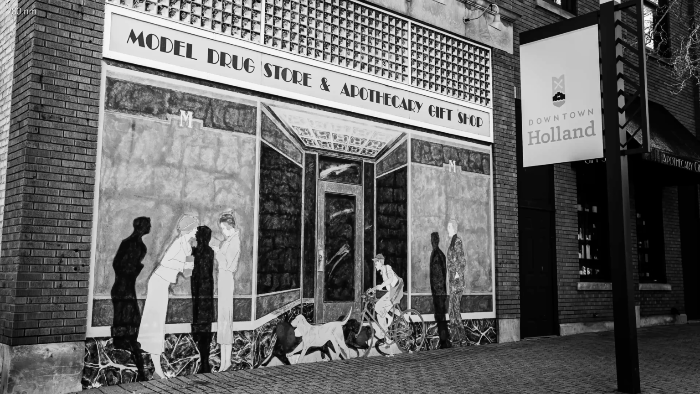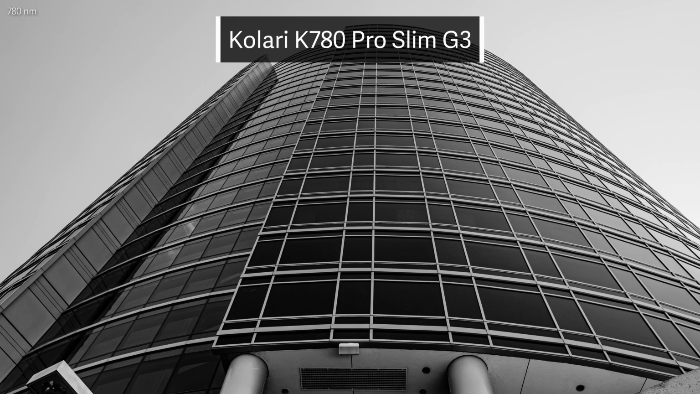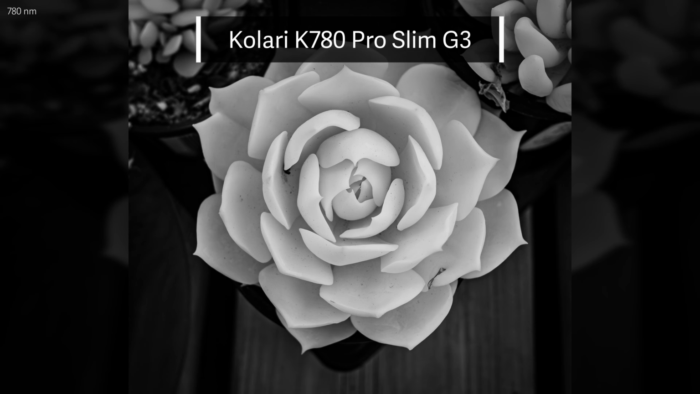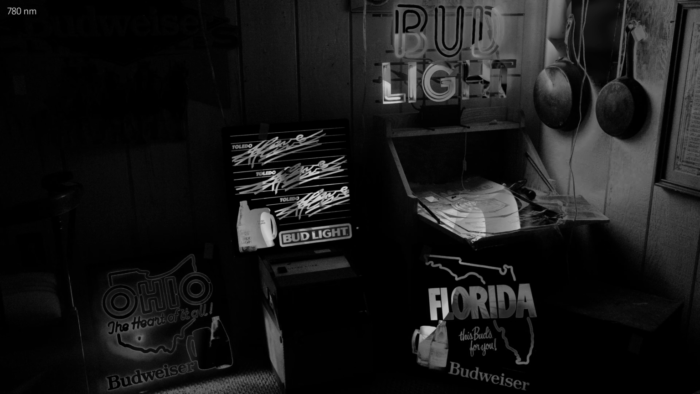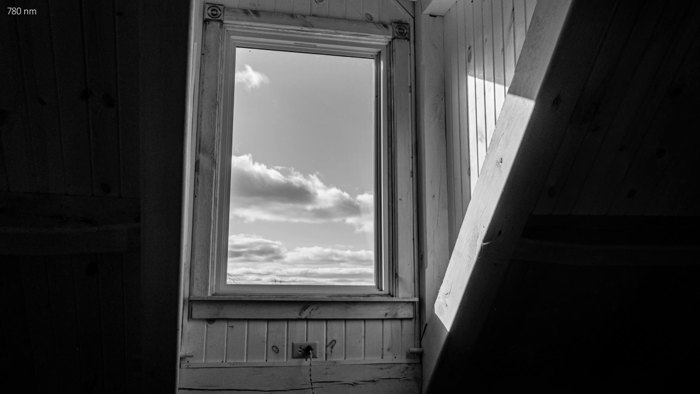I've spent the last couple of years shooting with this relatively new filter to see what kind of results it would produce. All of these images were shot with the Kolari K780 Pro Slim G3, a 780 nanometer infrared filter. I purchased this filter, and this video is not sponsored. These were shot on a Fujifilm X70 converted to full spectrum. 780 falls between the popular 720 and 830 nanometer filters.